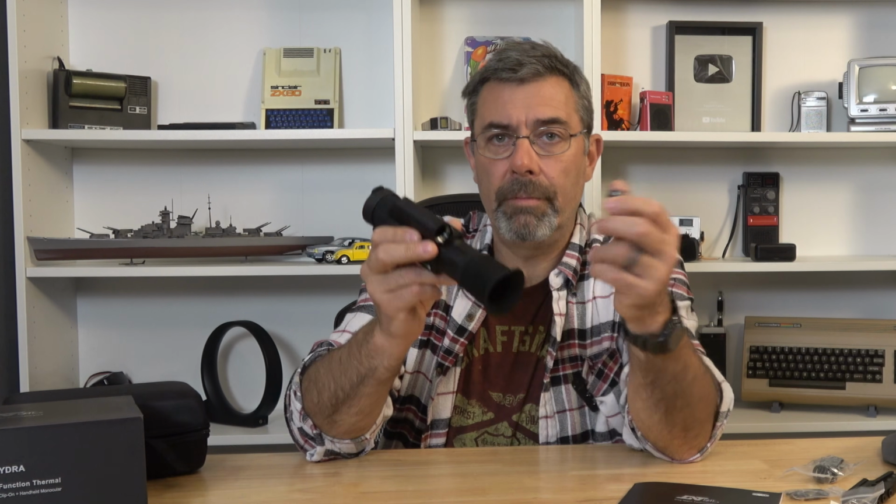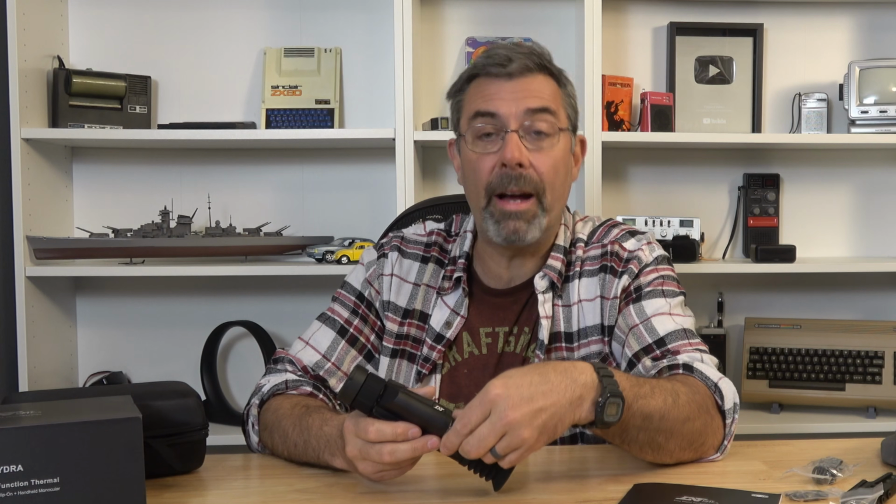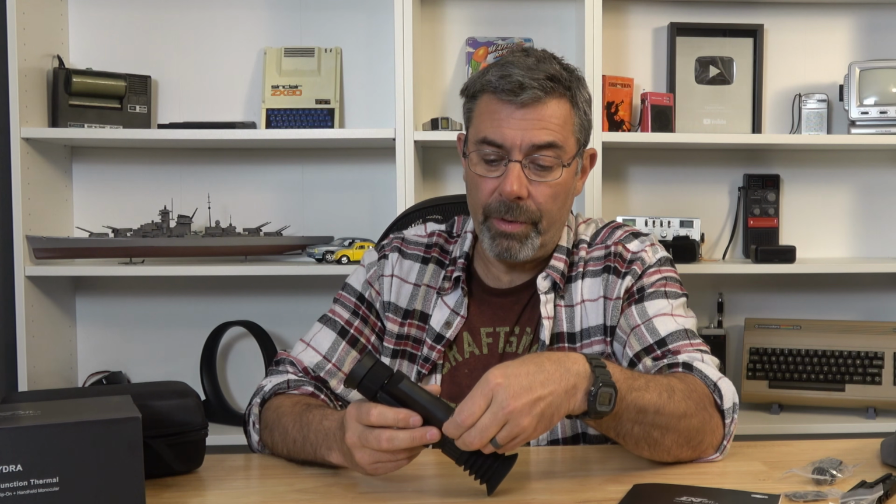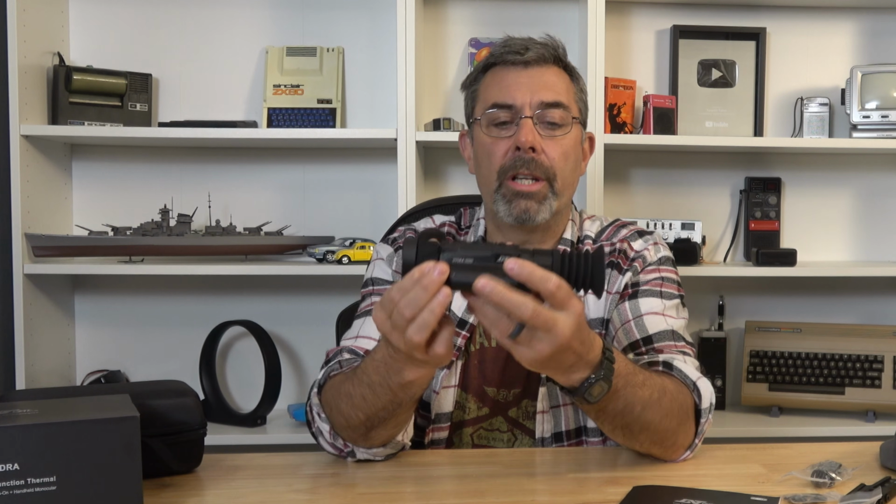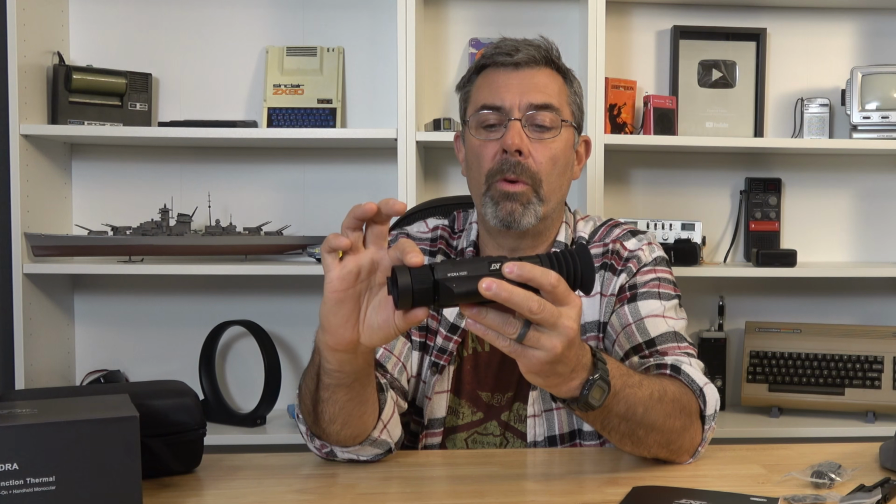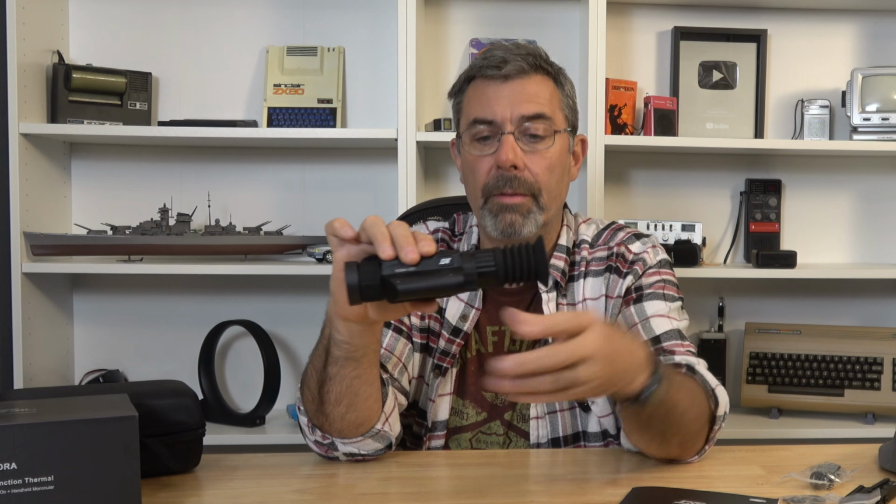Now, on this side here, you unscrew this, and this is where our single 18650 goes. It comes with 2. Each one is good for 5.5 hours of use, so it'll cover you through the entire night with what's included, which is really nice. Up here on the front, a nice lens protector for the main piece, and there are some adjustments here. We have an adjuster here for zoom, and an adjustment for our eyepiece to clarify that, so that's kind of cool.